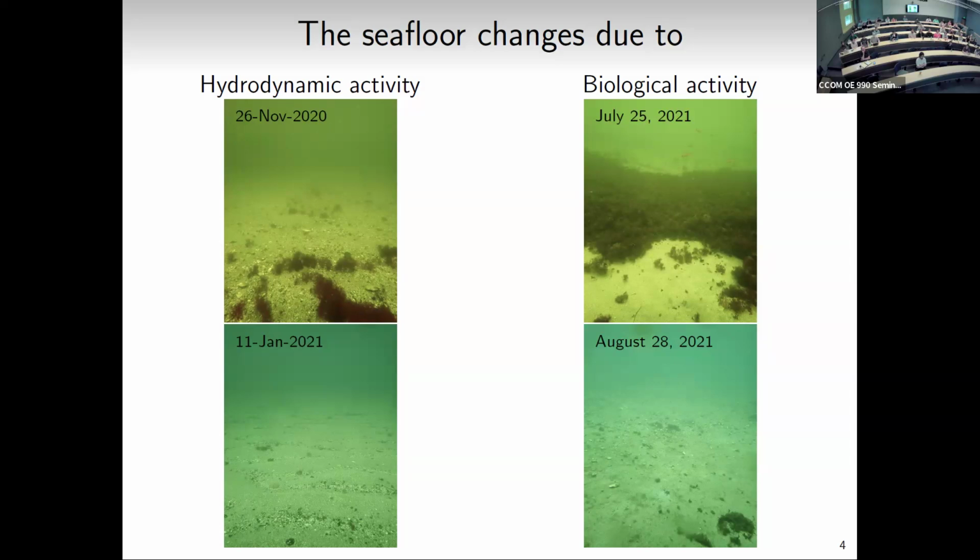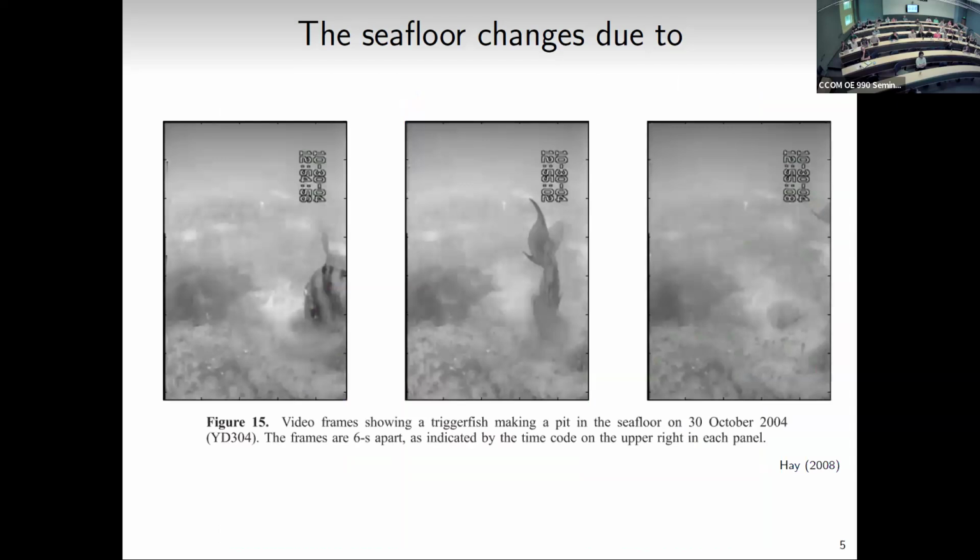We also have biological activity that changes with time. Here's an example of another site, and it's got a bunch of plant matter and some fish and probably other stuff going on that we can't see. And then 1 month later, the scene looks different. How will that affect seafloor scattering? So we have all these questions, and we don't fully know how to answer all of them. I think I have another biology example from a publication, Hare 2008.